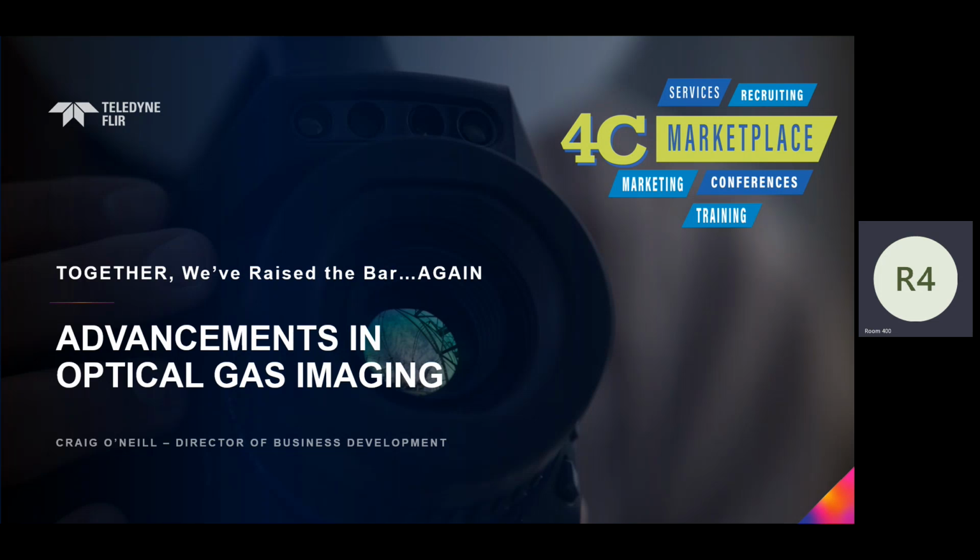So today, most of what I'm going to talk about are the advancements that we've made in optical gas imaging. I don't know how many have been able to stop by the booth, but after many years of having a similar portfolio and a platform with our flagship optical gas imaging camera, we have made some leaps and bounds, some pretty large strides, in what I have sitting up here in front of this.